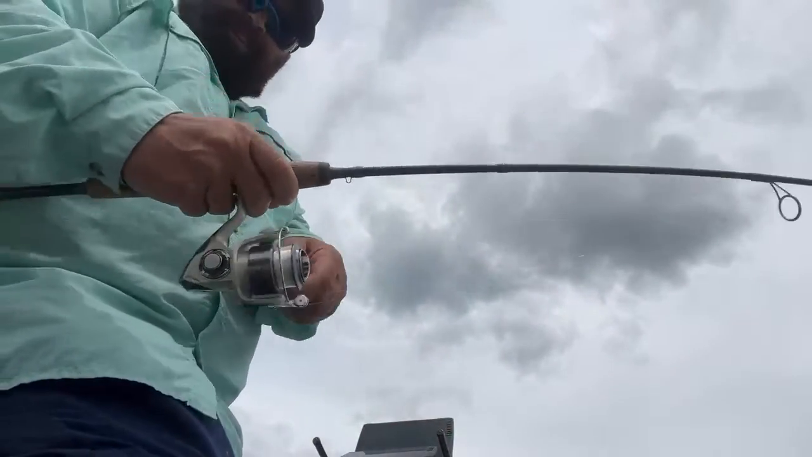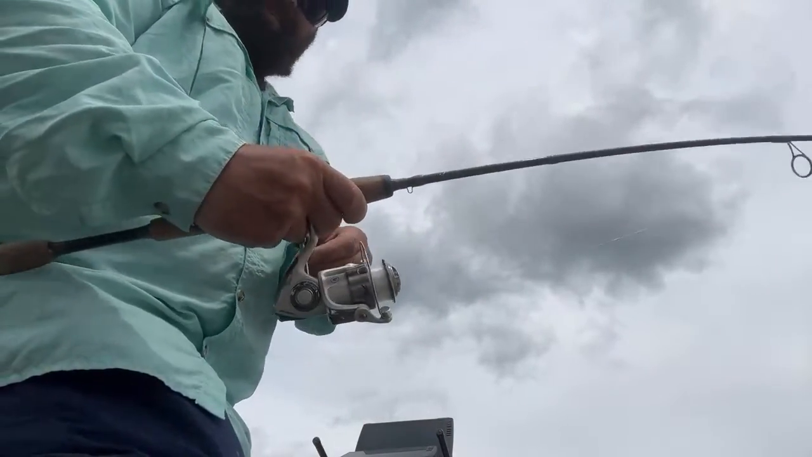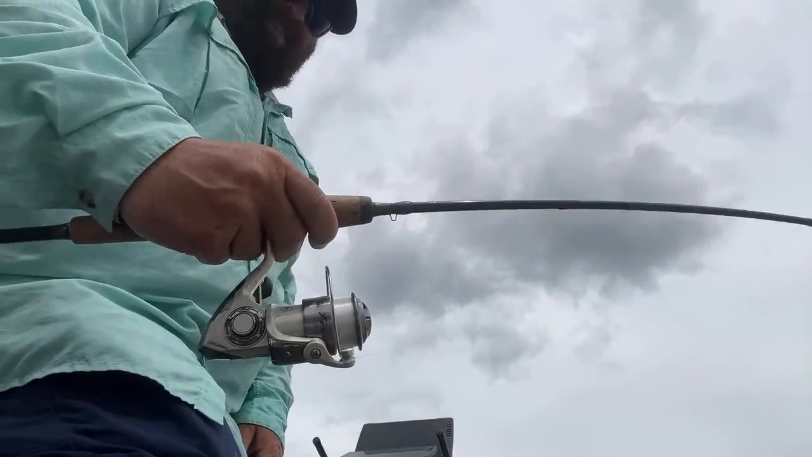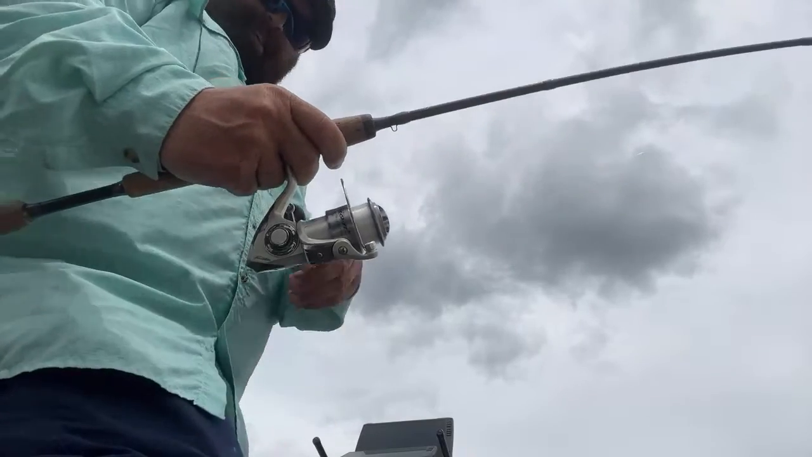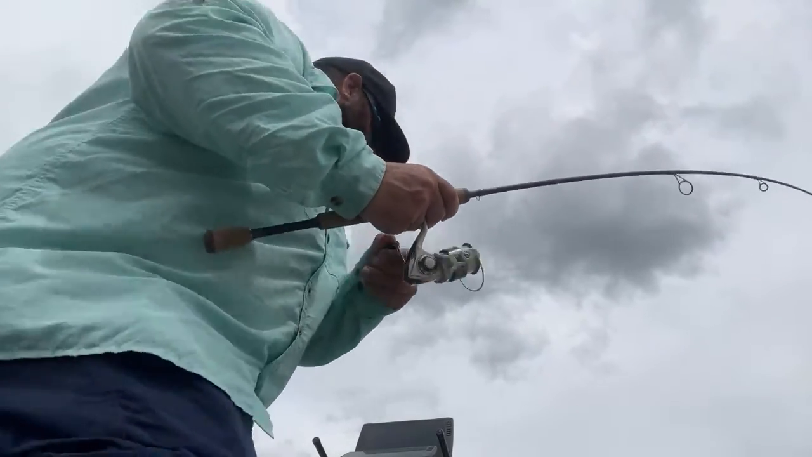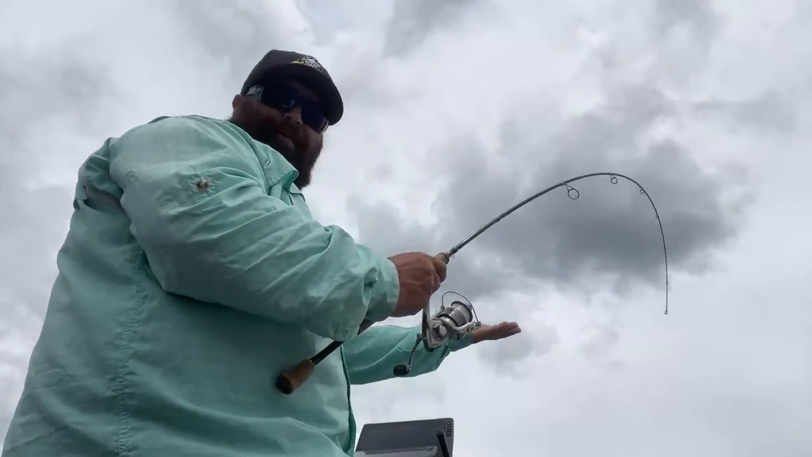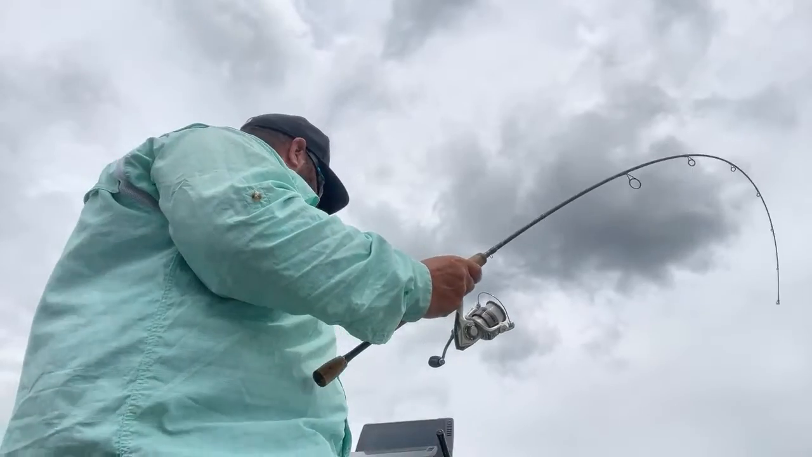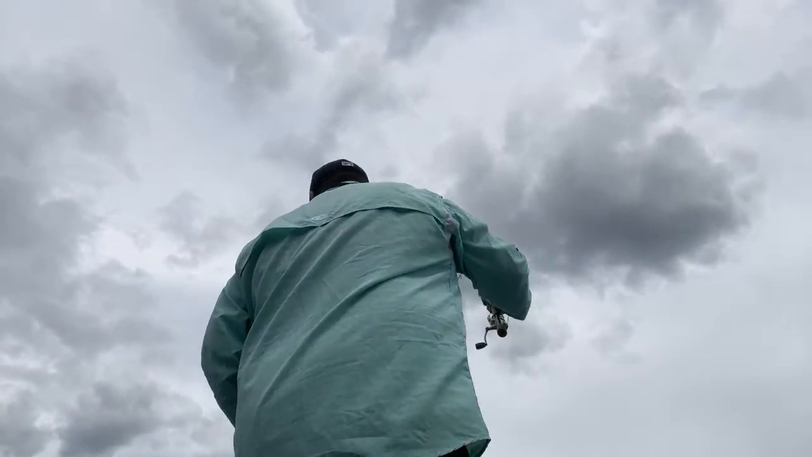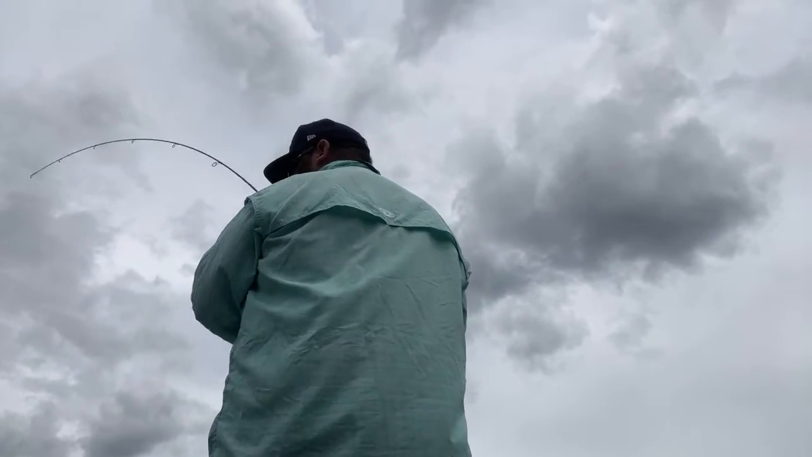These things just pull so hard for their weight. Pound for pound, one of the hardest fighting fish in the state of Maine by far. And look at this thing. I am bent on this guy. He's going 100 miles an hour left, 100 miles an hour right.